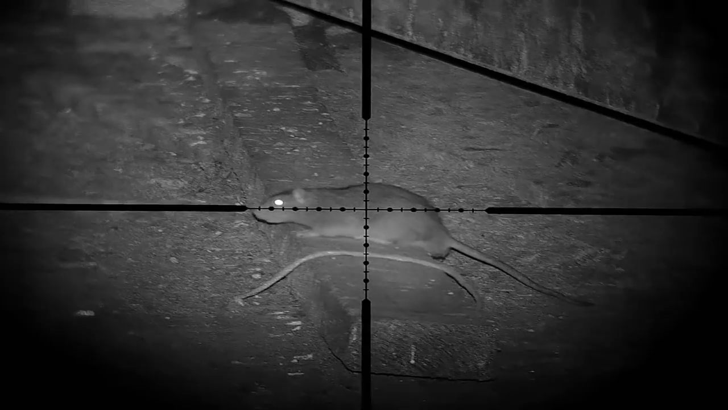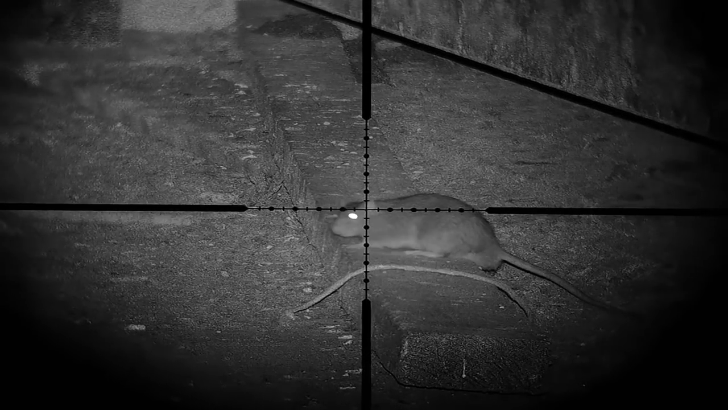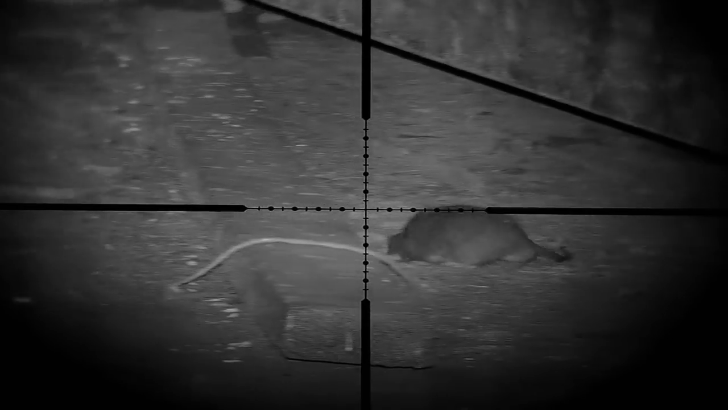You see me holding quite a lot of holdover at some points. That's because of how close they are. This one's a perfect 15 yards. Now coming on to the last 2. I was watching this one, so managed to get that. Didn't realise there was another one to the right which appeared. So this was a nice way to end it.